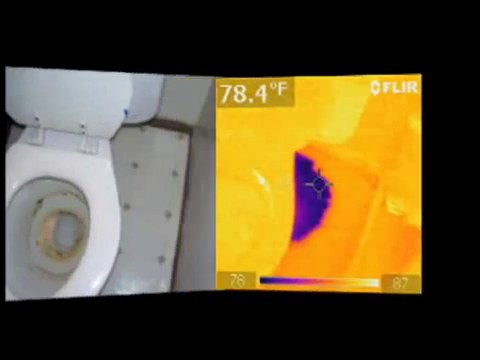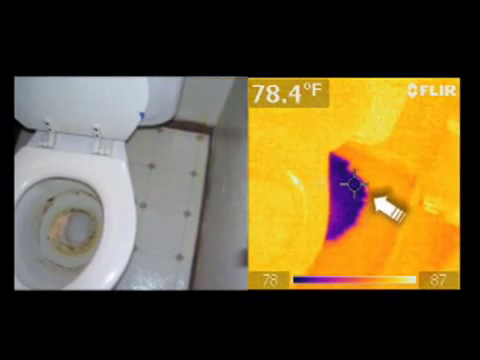So if you're considering a thermal imaging scan of your particular building, understand that thermal imaging can help reveal moisture problems, and that is a very significant issue when you consider the condition of a building. Look at the next set of images there. A thermal imaging scan may reveal moisture that's hidden there by the toilet. There are quite a number of areas where moisture can show up.